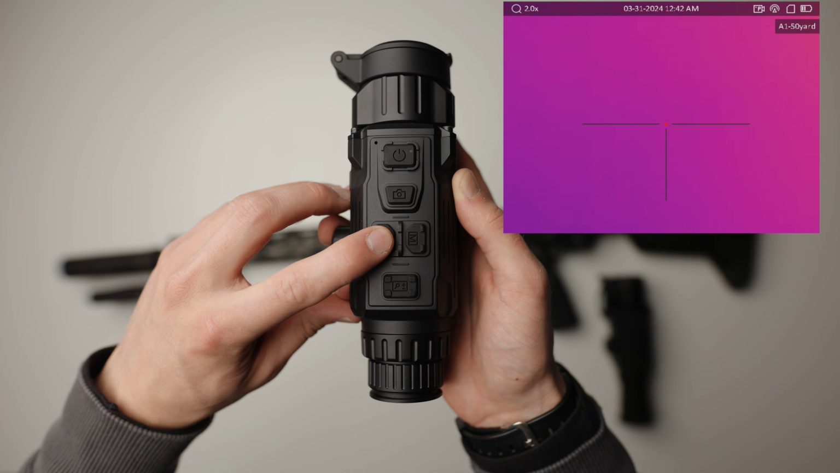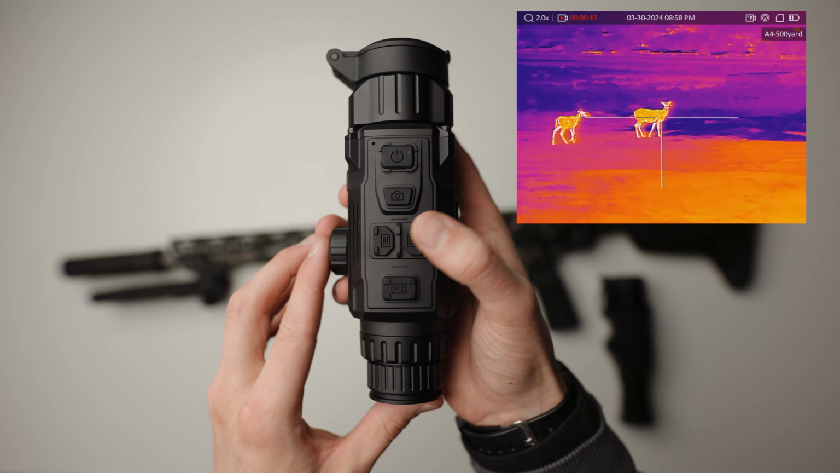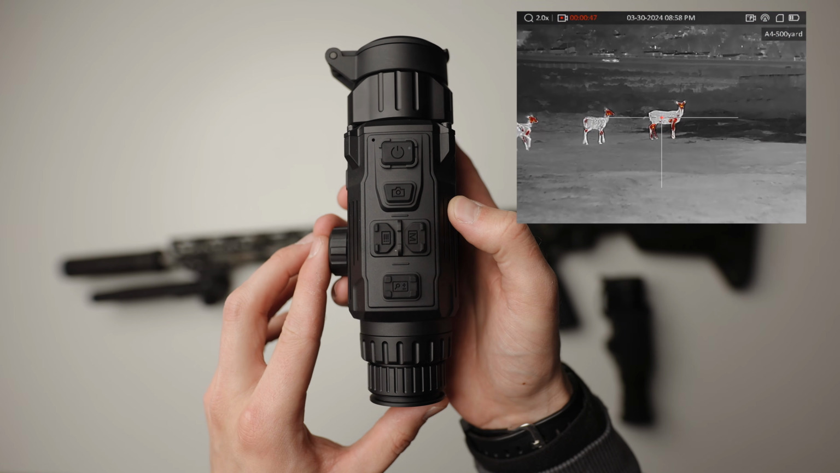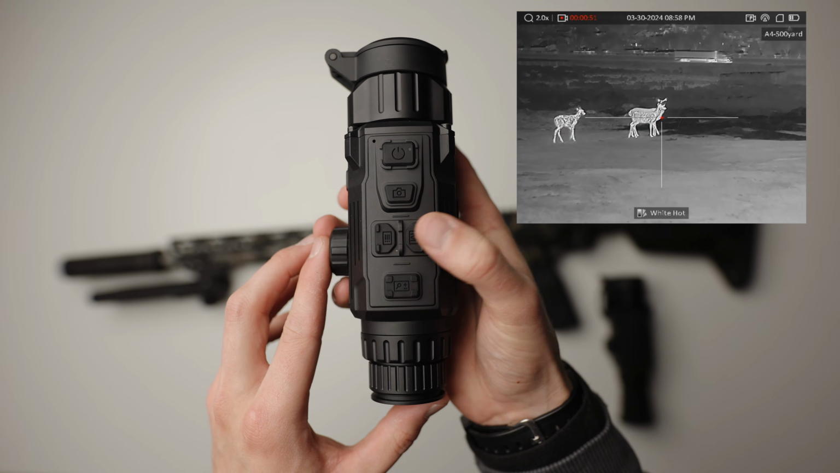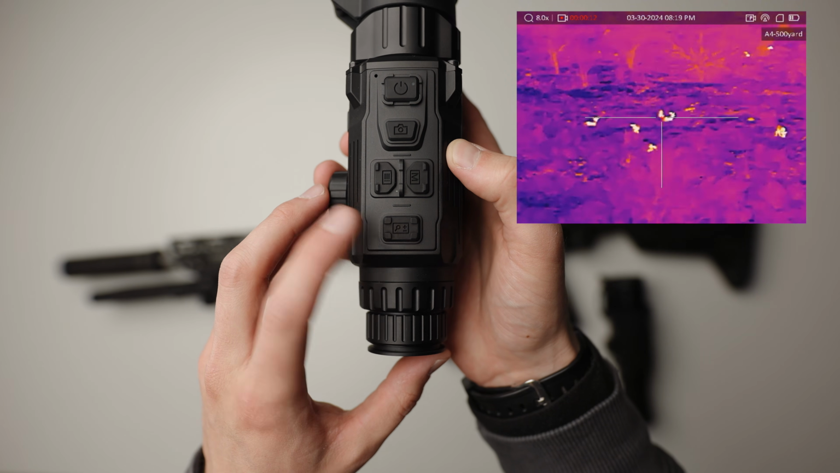You can access the main menu by pressing and holding the button on the left, and on the other side of the raised ledge you have your mode button, which allows you to adjust which thermal mode you see. And the button on the very bottom is your digital zoom.